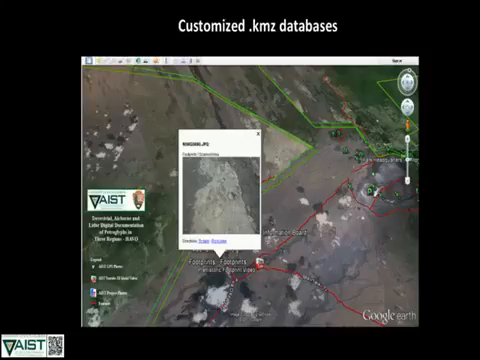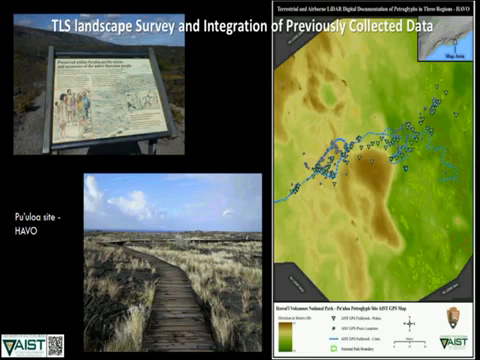And then similar kinds of things that I showed you for the Fort Matanzas project. Here we're giving customized KMZ files so that we can share this in ways that are easy to use, easy to access. This is actually showing some of the GPS photography that was done, as well as embedding things like the YouTube videos and other kinds of content. And we're doing similar things on a larger scale.